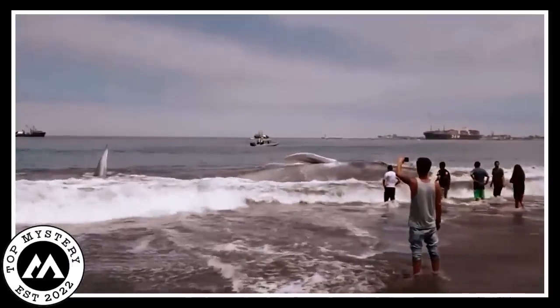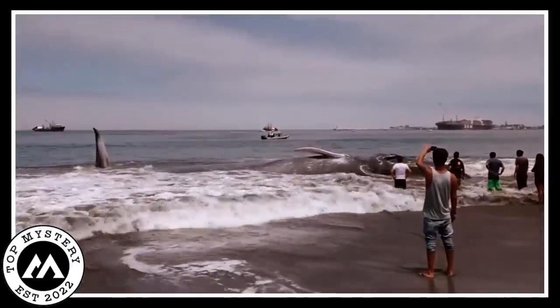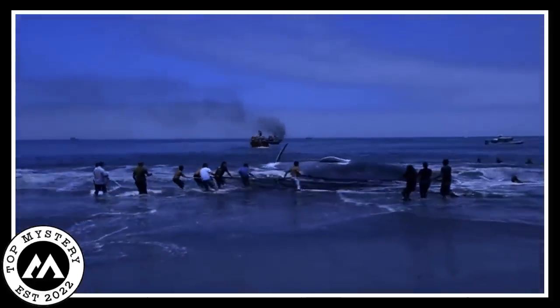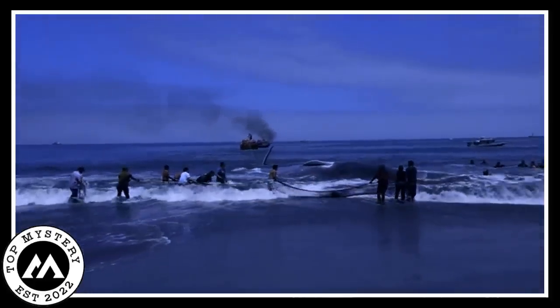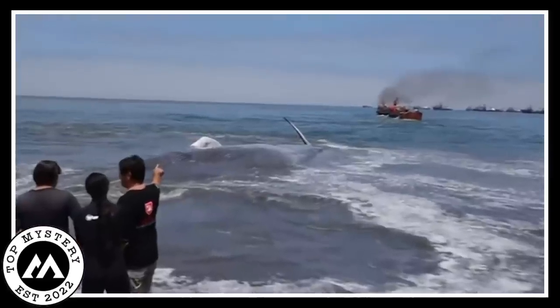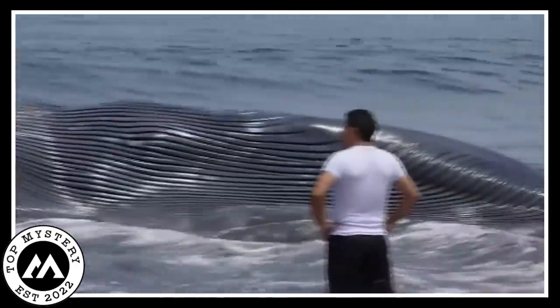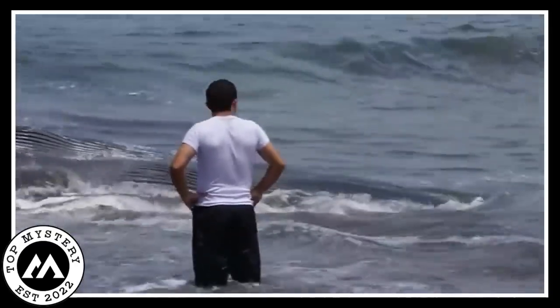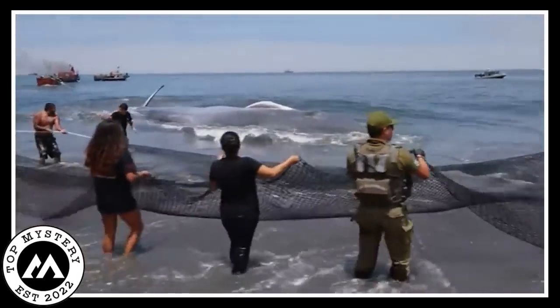The scene unfolds as people gather, realizing this majestic creature needs their help. The camaraderie is palpable as the group strategizes, holding onto that gigantic net like a lifeline. The rope, as long as a couple of buses, becomes their tool of rescue. The sheer size of the whale makes the whole situation feel both awe-inspiring and urgent. The teamwork on display is nothing short of impressive.